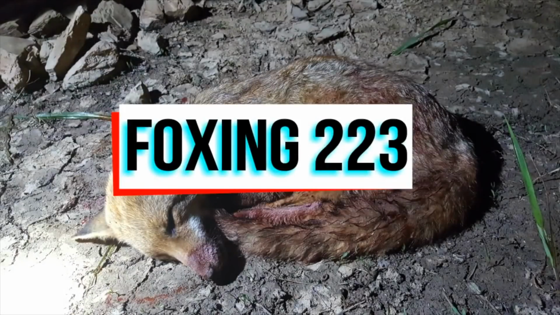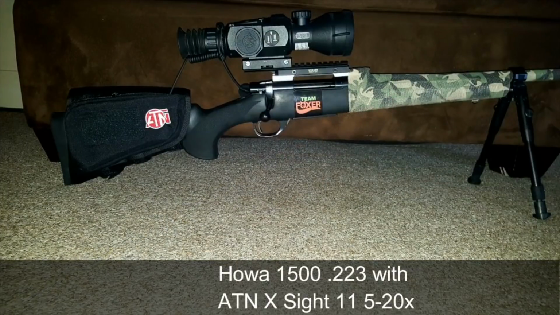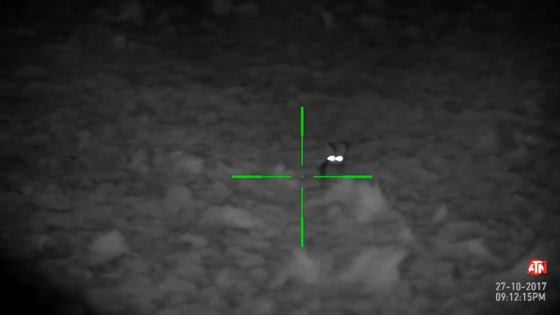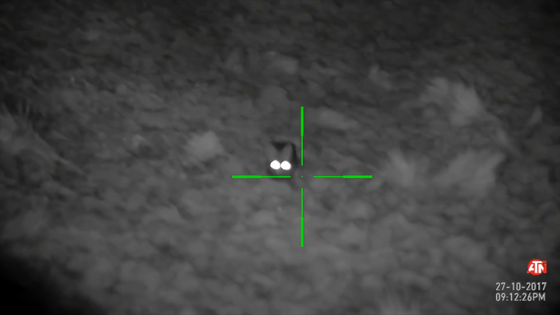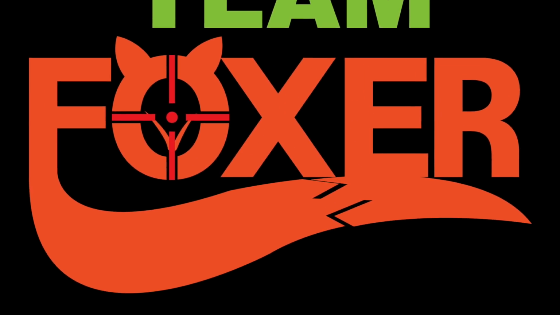Let's take a quick trip down now to New South Wales and see what sort of week Jason's had. With that much red mist in the air, there is only one Team Foxer conclusion. Thank you, Jason, flying the flag for Team Foxer Down Under.